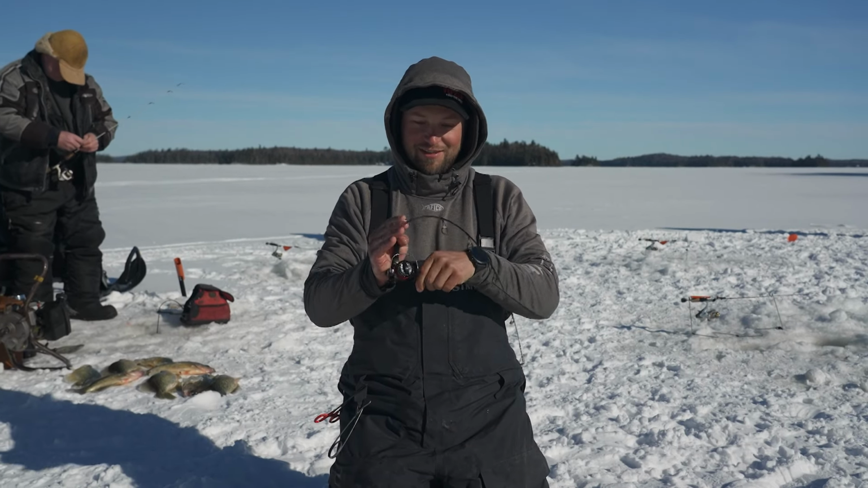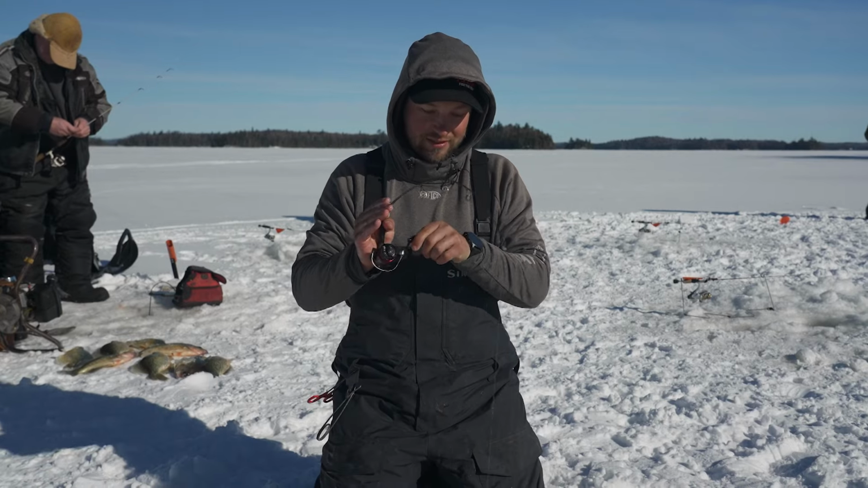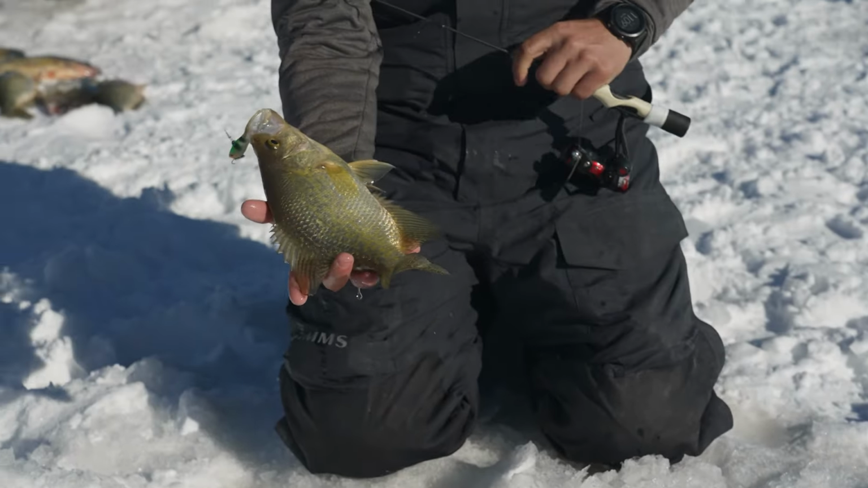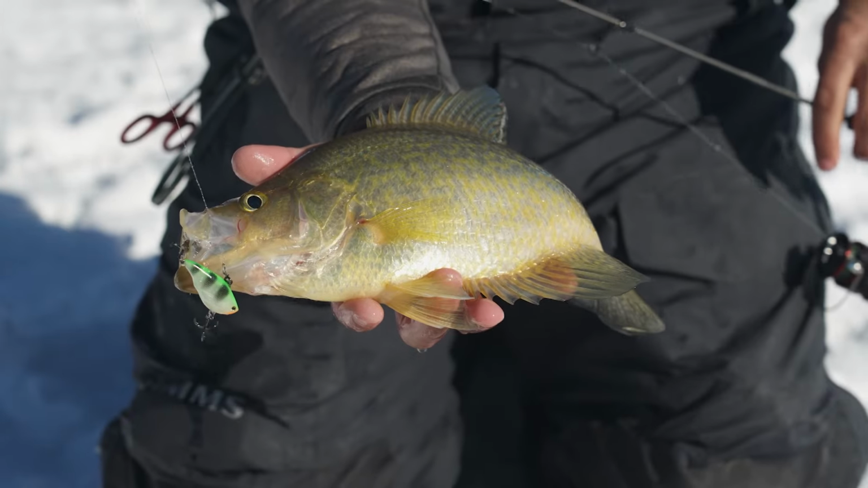Gosh, this is just too fun. Just put that minnow head on there, and sometimes that makes all the difference. Just give them a little bit more something to key in on, and that scent. Oh, look at that, that is an absolute dandy. You do not see fish of this caliber often.